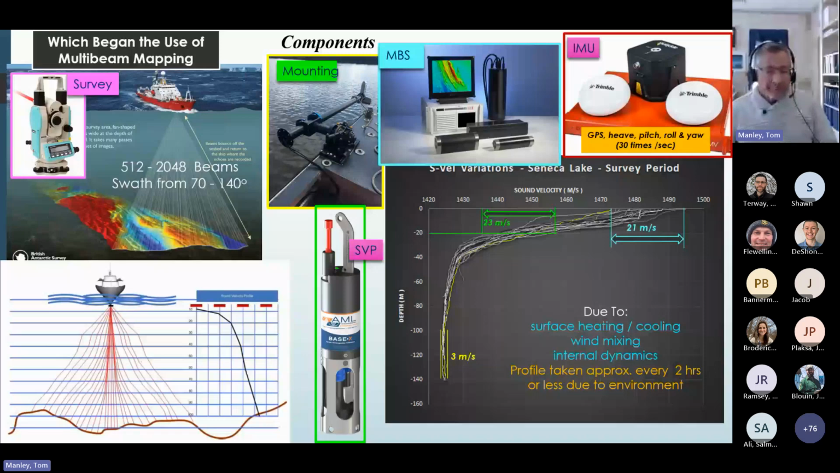As this image shows, over the course of 2 weeks in Seneca Lake, sound velocity changed 21 meters per second at the surface, 23 meters per second due to thermocline variations, and to a much lesser degree of only 3 meters per second in the deep. As you will soon see, variations of as little as 0.1 to 1 meter per second can invalidate the entire bathymetric track line that in turn requires time-intensive modification of the sound velocity profile using the refraction editor.